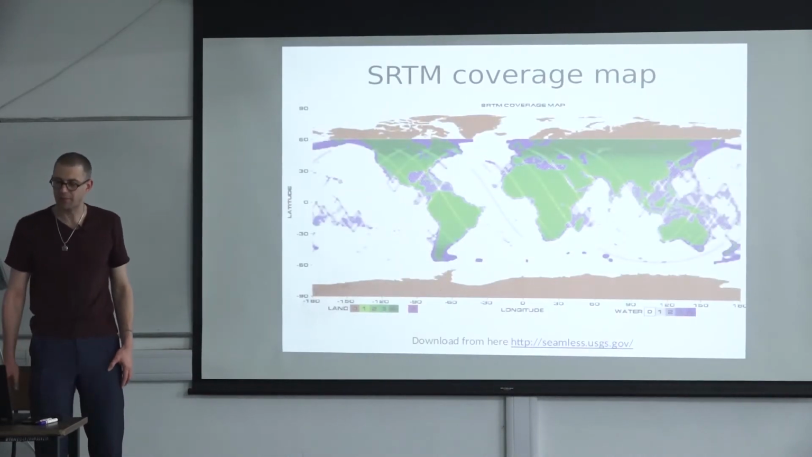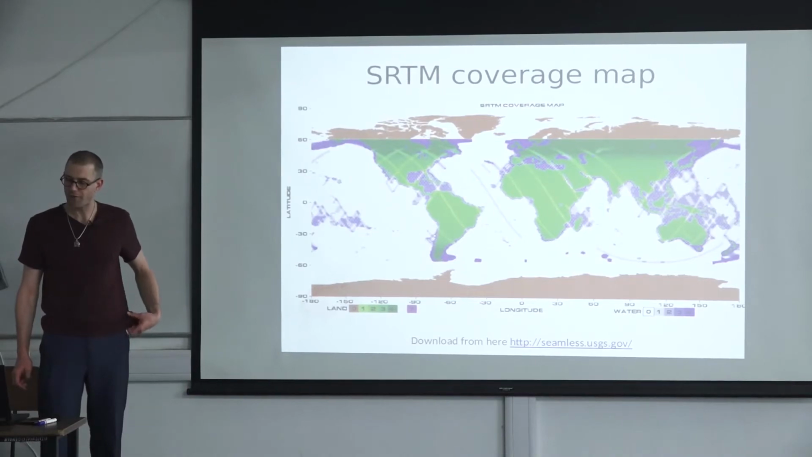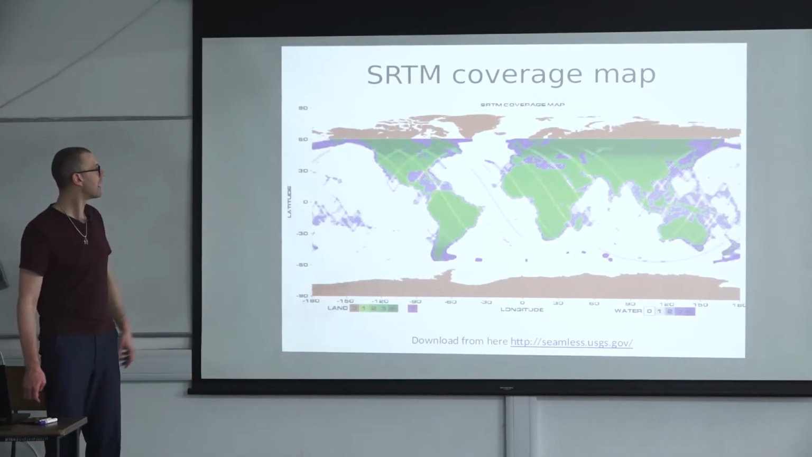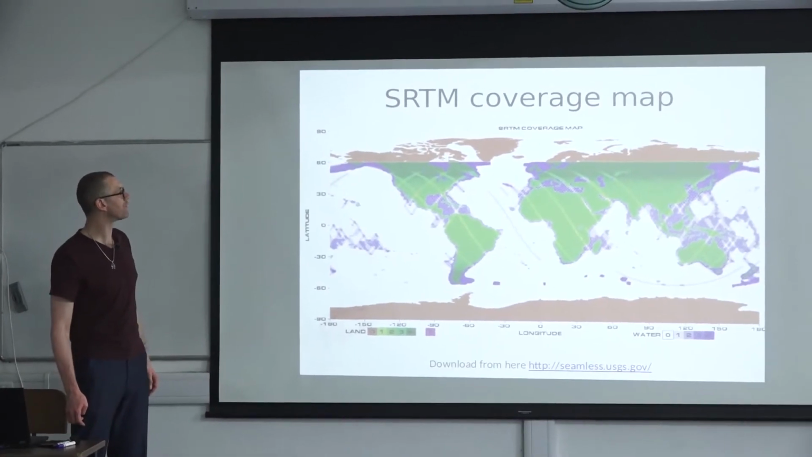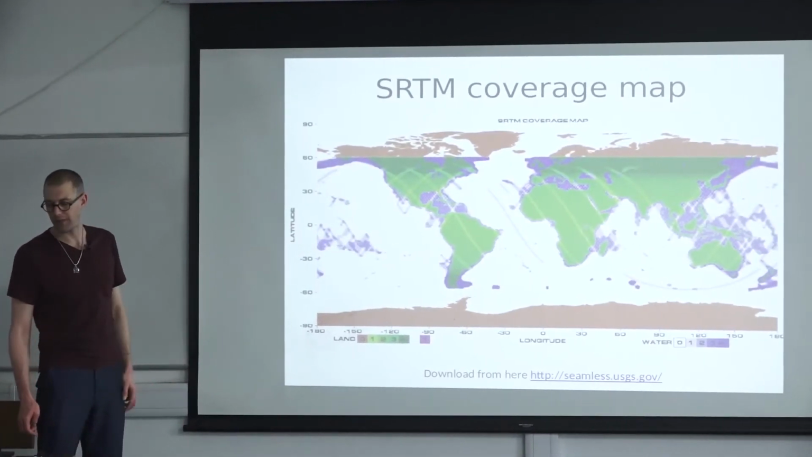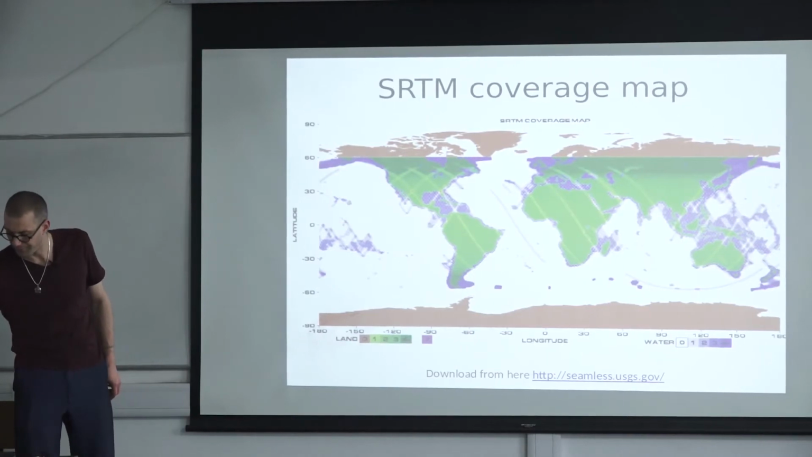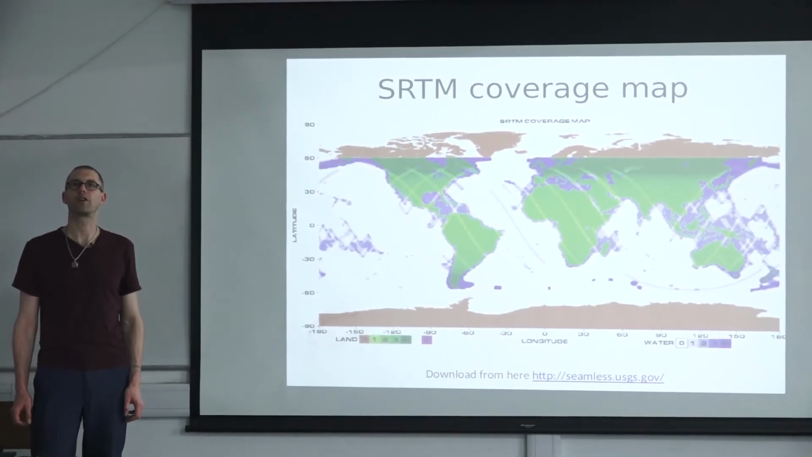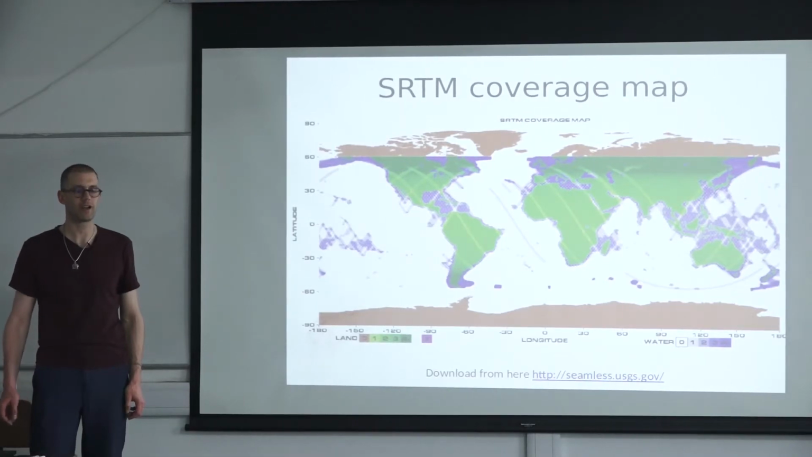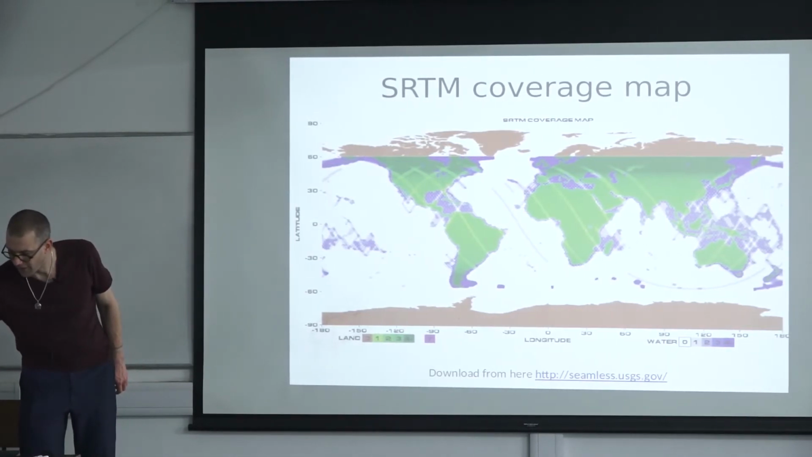So the SRTM coverage is unfortunately not fully global, but almost. And it is, up to date, one of the most useful data sets, even though it has been collected now 20 years ago. Yeah, pretty much exactly 20 years ago, in February 2000.